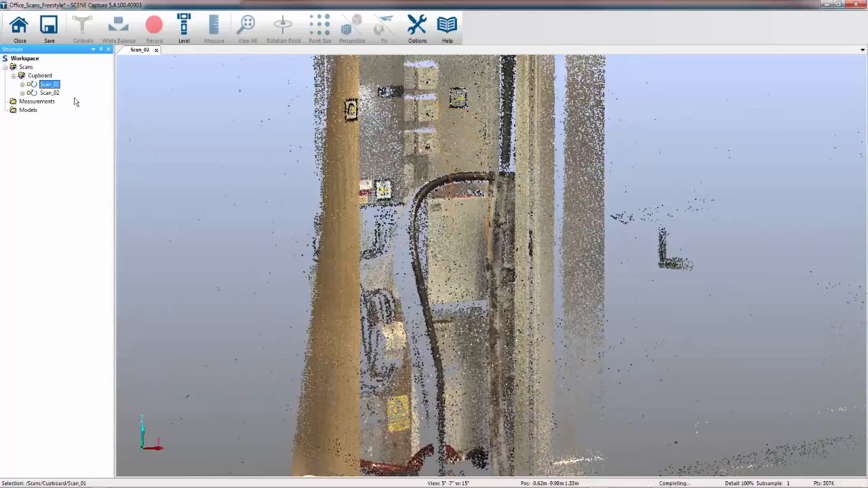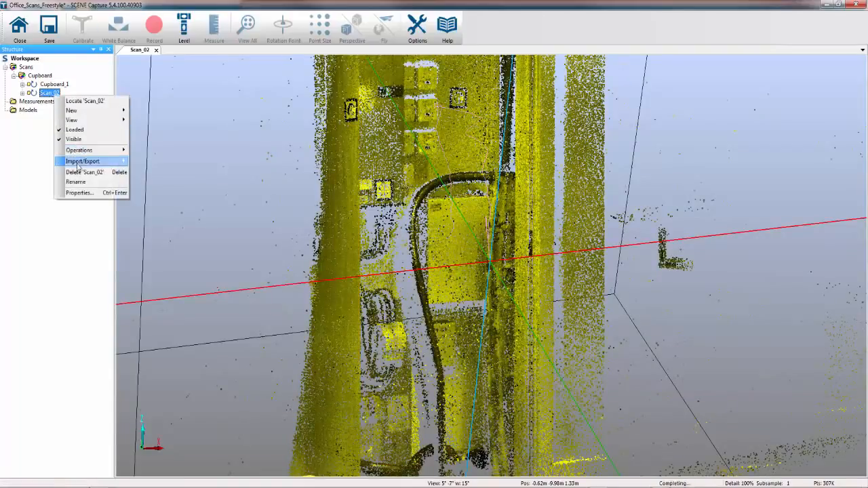If I don't rename the scans in scene capture, then when I bring them into process and ultimately FARO scene, once they've been processed, I can't change the name. So all I'm going to do in here, to make it easier for me to understand, I'm going to rename this one here to be cupboard_1, and then this one here to be cupboard_2.